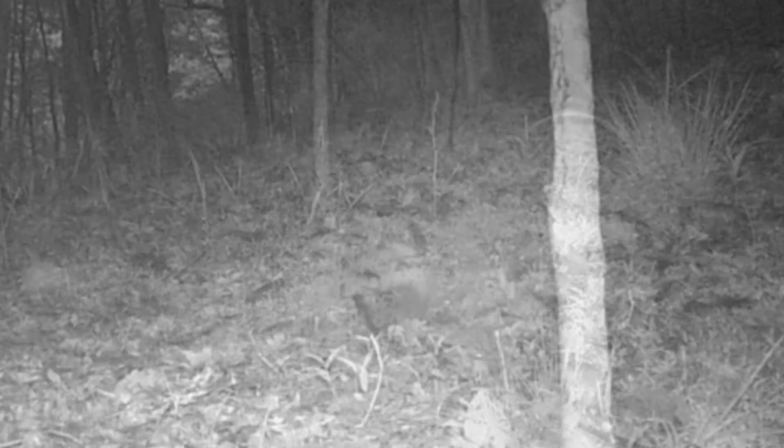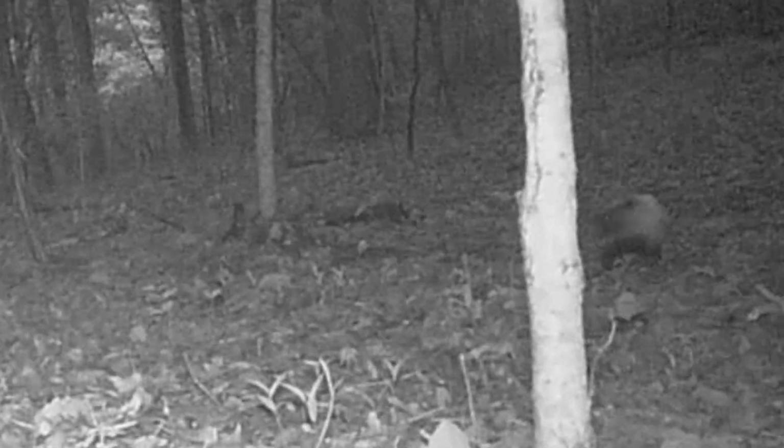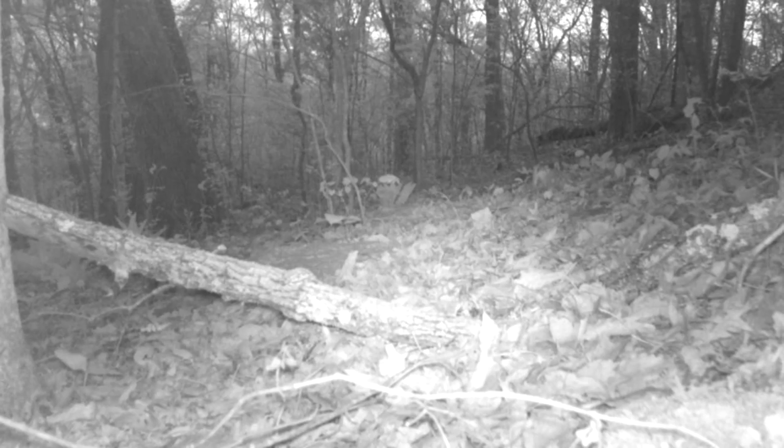But come daylight, dawn, there's another old skunk out fooling around on the ridge. Right at dawn. And the possums too. They're still out foraging, but they're heading on their way in.